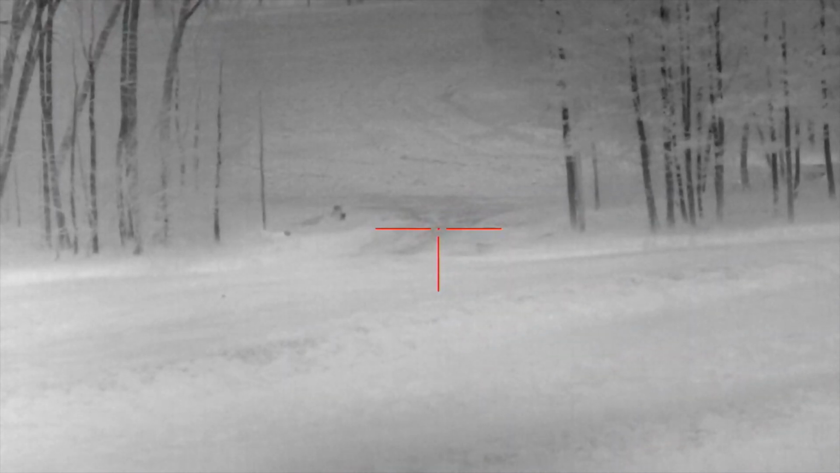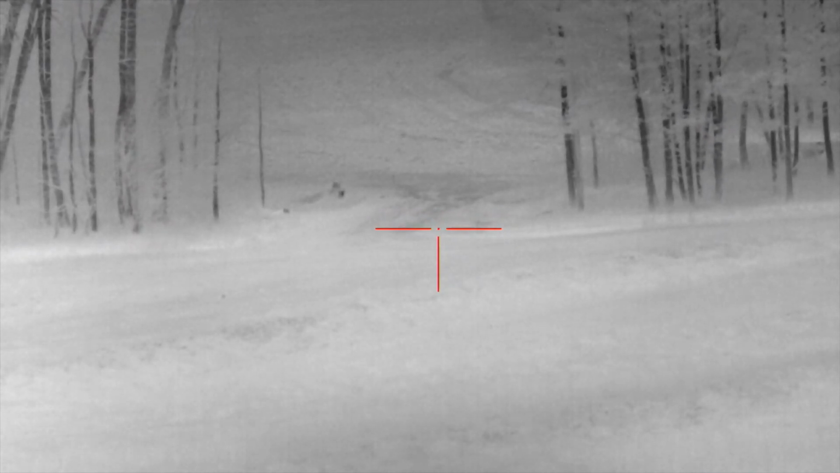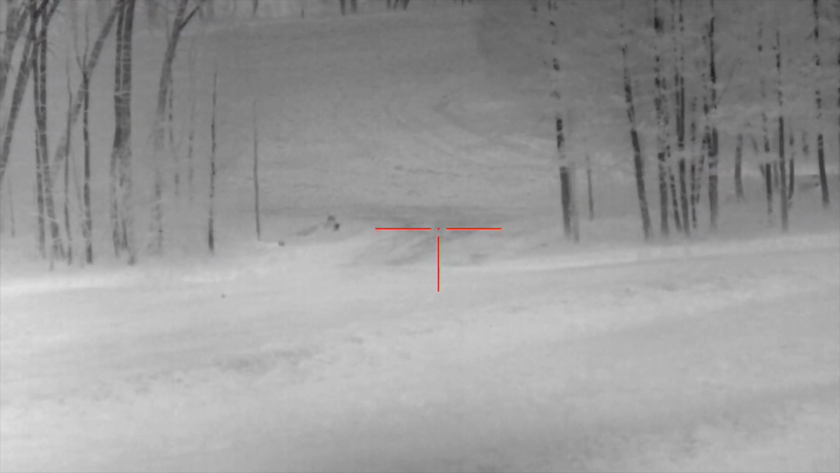Okay. That's okay. That's okay. Damn it. Damn it, damn it, damn it. Just stay calm. Them other dogs don't know what happened. If that's the female, we're gonna be okay. Keep a watch on that road. I'm gonna keep an eye out on this right side.